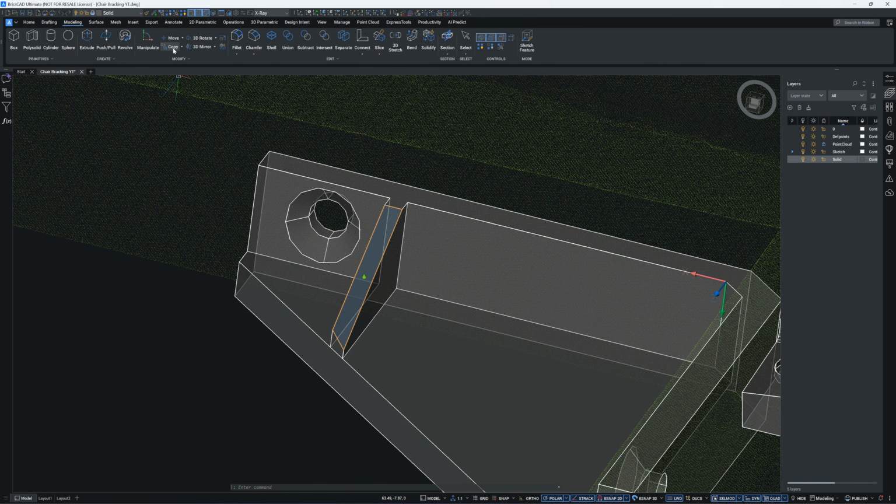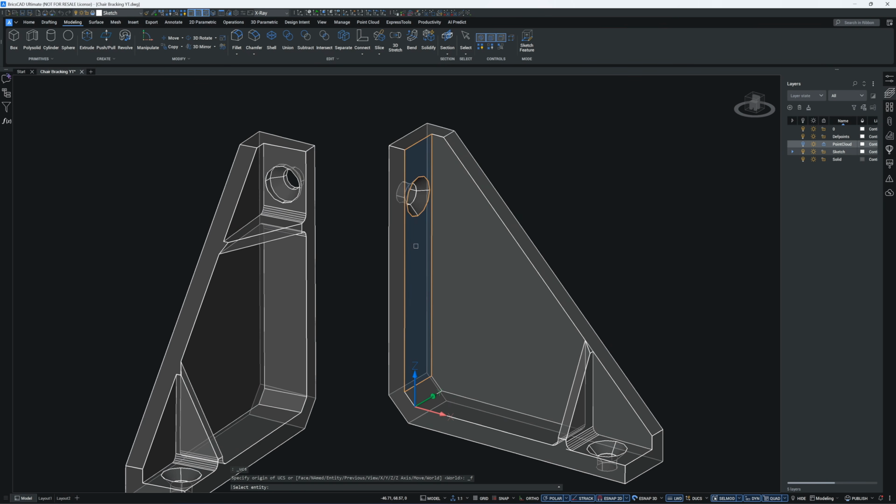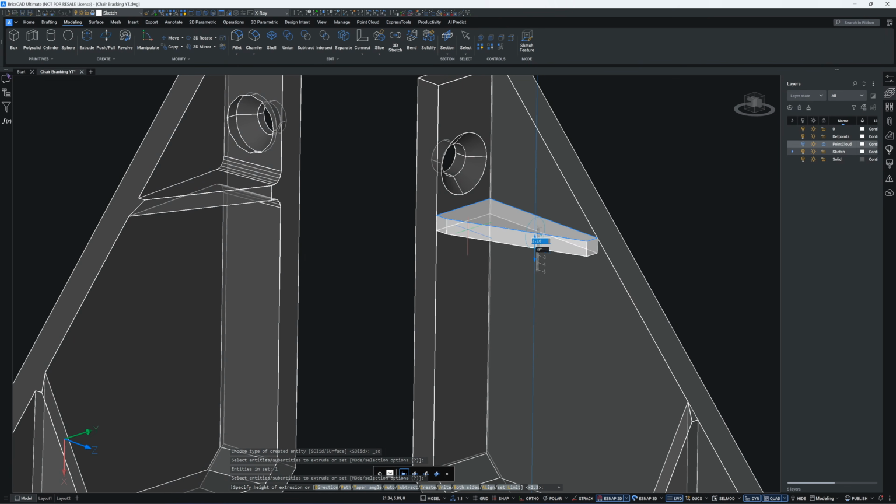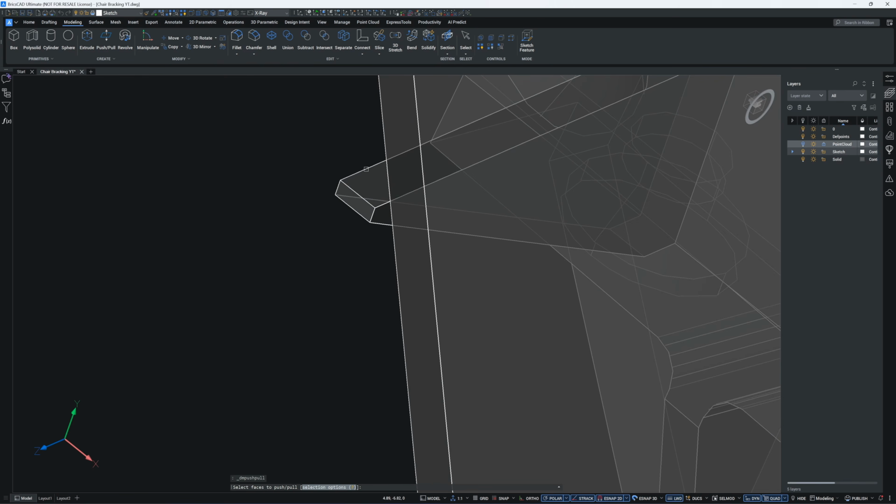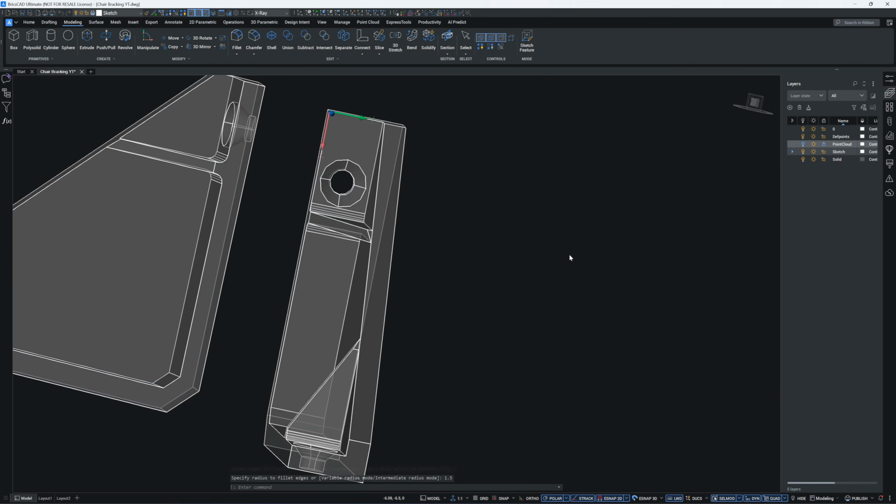The direct modeling tool in BricsCAD is excellent, and it really helps shorten modeling time. Just so you know, I'm not a BricsCAD expert. This is only my third time using it, and I have had it just for a week.